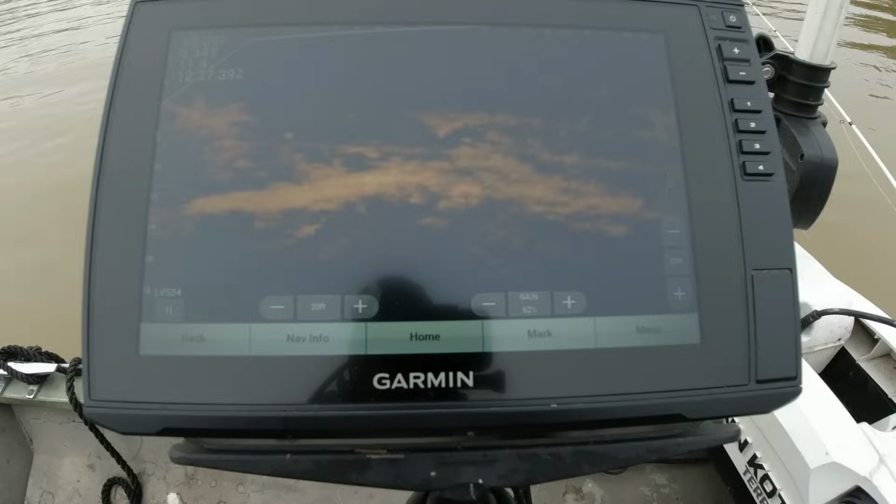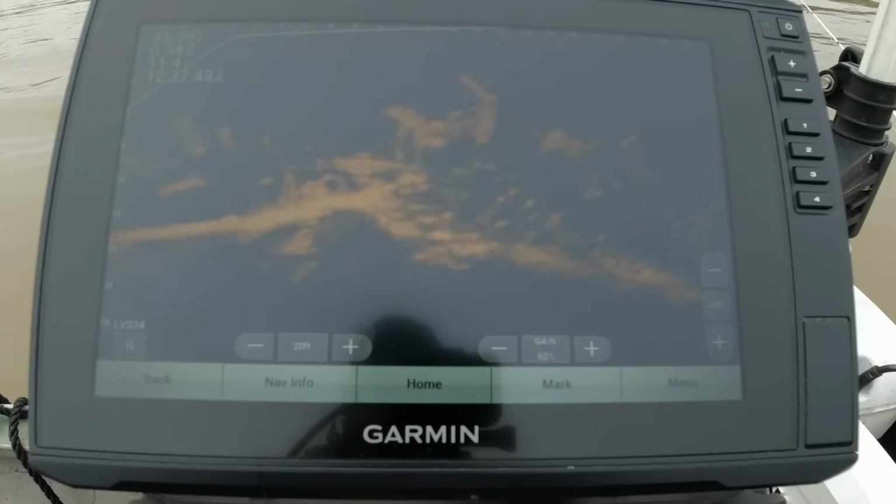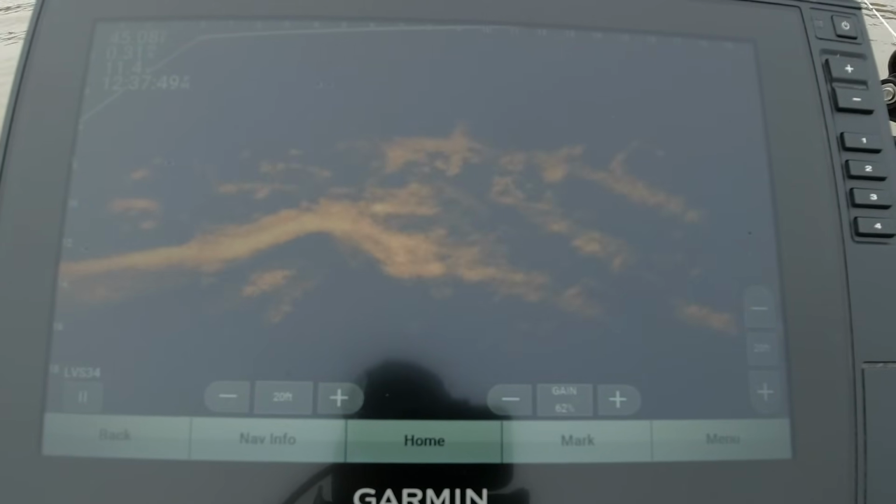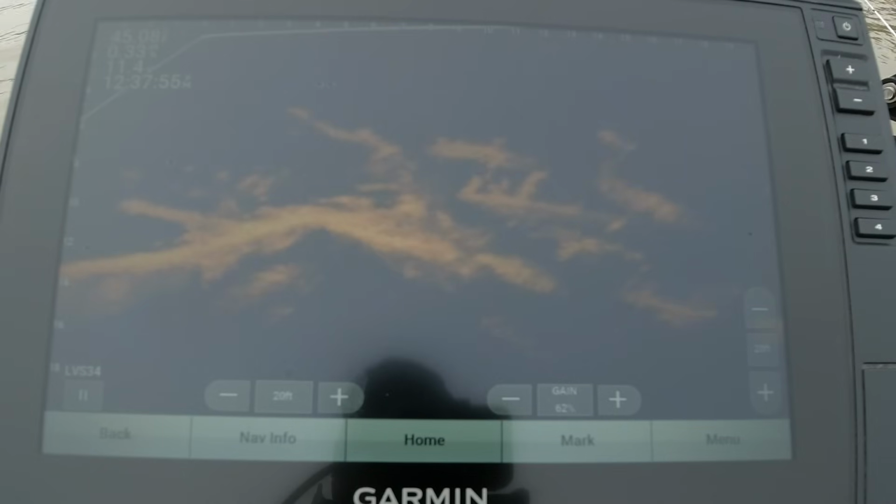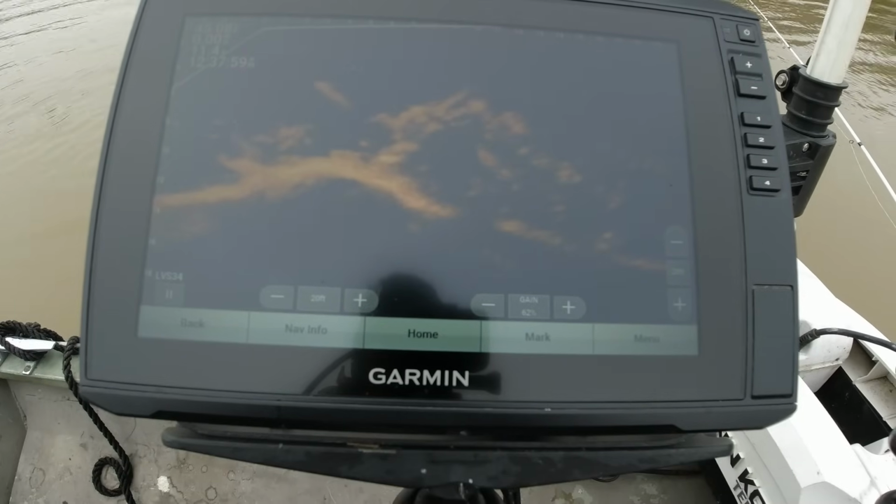He's up there a lot higher than any of the other ones that I've seen. That may not be a crappie. We're gonna get closer and take a better look at him. I think that's a catfish. I can see his tail back there. See how it looks like a big fish, a medium fish and a small fish? And you see that little dot behind him, then you don't see it? That's a catfish.